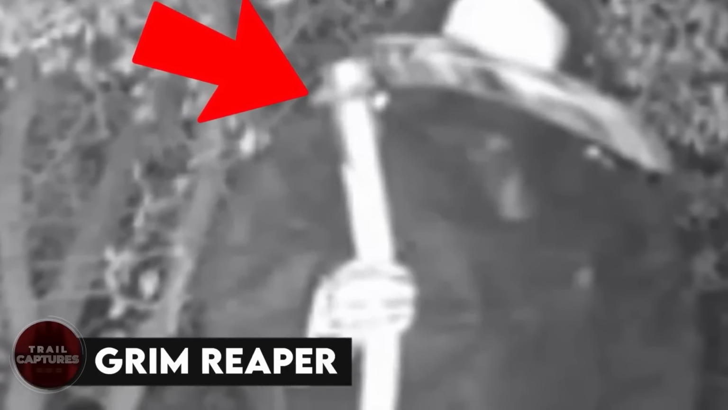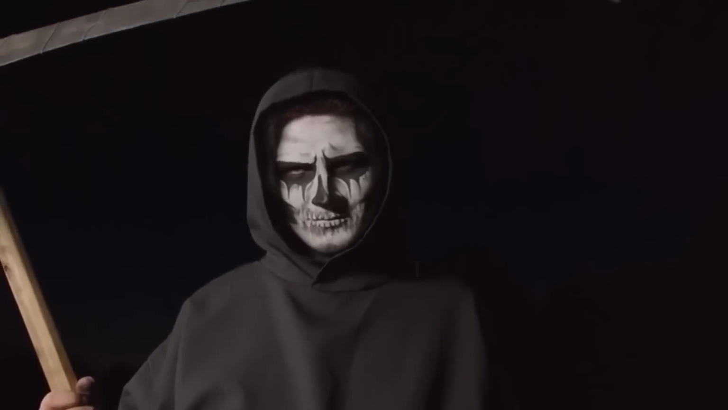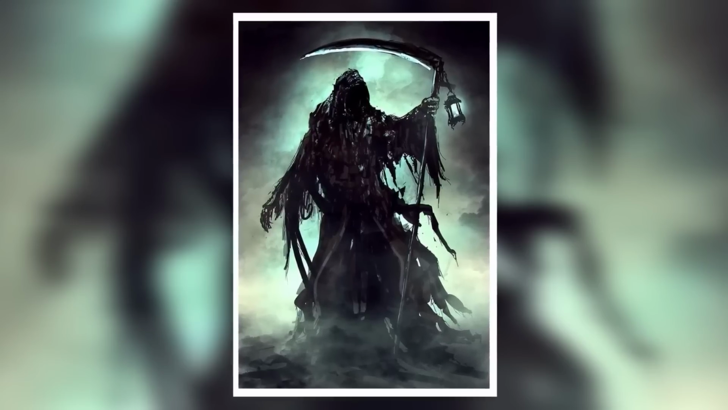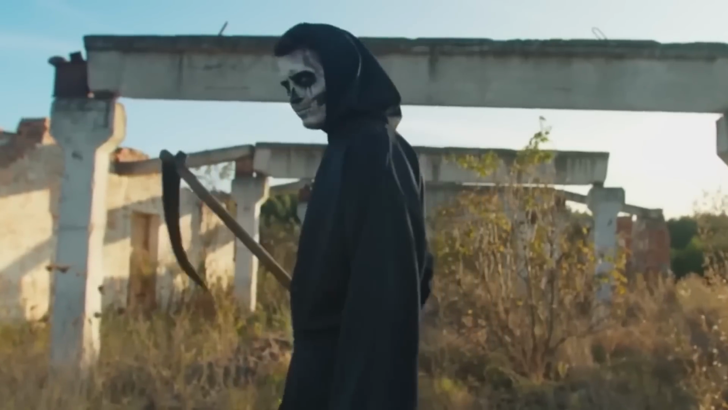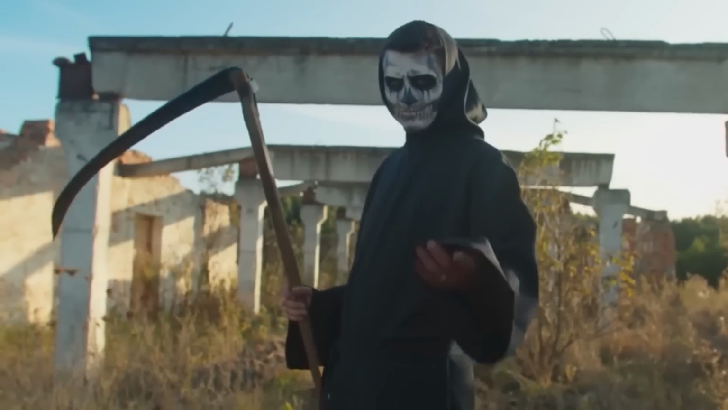Grim Reaper. Most people know who the Grim Reaper is. He's basically death personified. This mythical character is often depicted wearing a cloak and carrying a scythe, which he uses to extract souls. But did this trail camera manage to capture an actual photo of him? It's either that, or a random stranger who decided to dress up and play a prank.